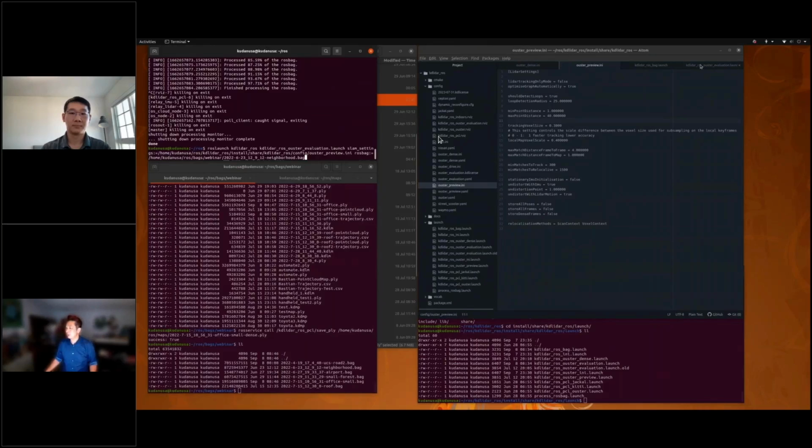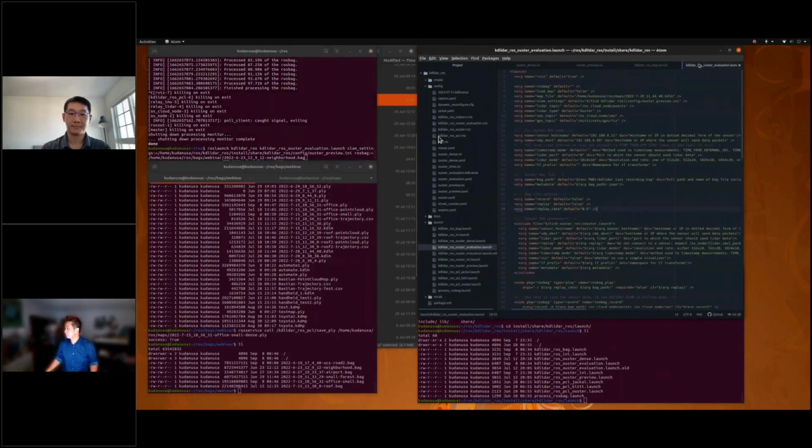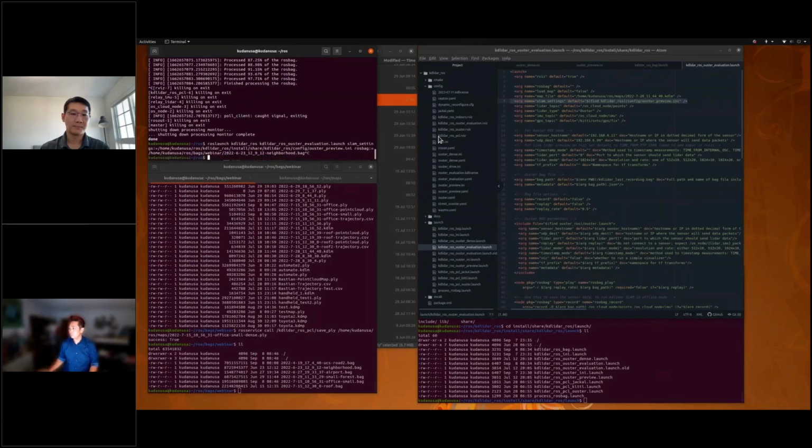this line here to point to the .ini file you'll be using, and so in that case you wouldn't even need this. I already have it set up to that. So all I would need is roslaunch, the launch file, and just the ROS bag.